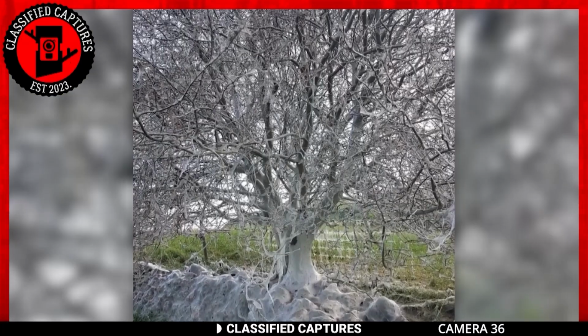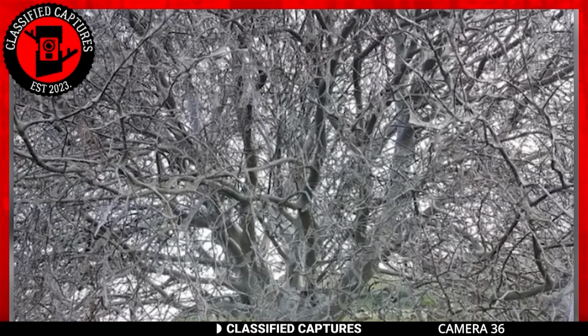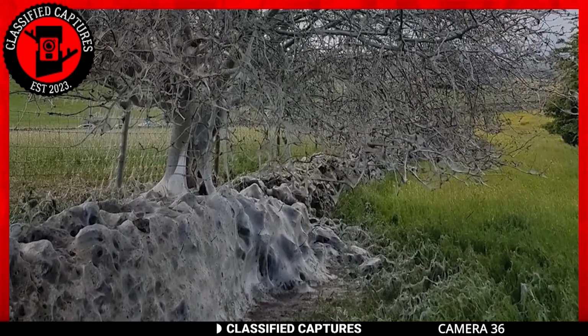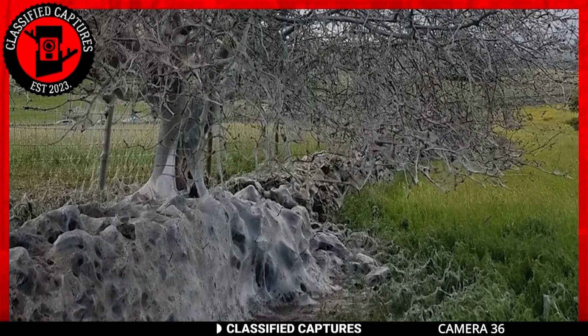What he didn't expect, however, was to see a strange tree looking gray from a distance. Intrigued, he drew nearer to find out what was keeping this odd-looking tree gray, and what he saw left him speechless. I mean, how do you explain the sight you're seeing? A tree covered in cobwebs? Surely there must be a logical explanation for it, and truly there is.